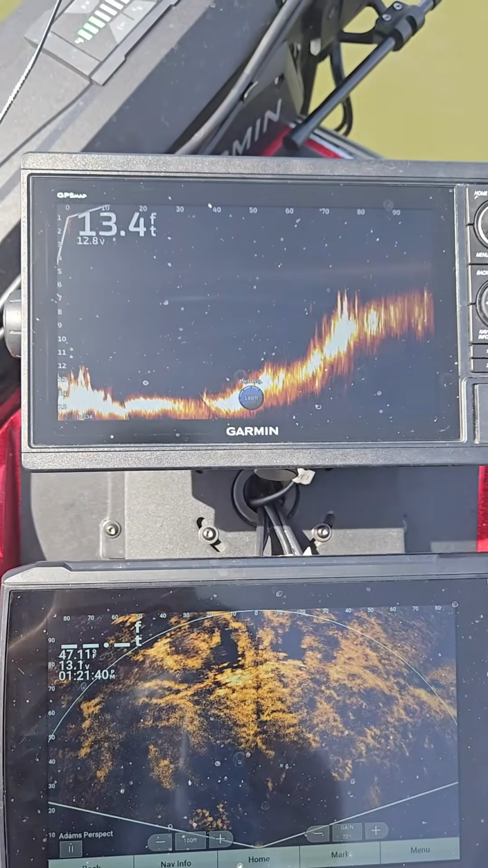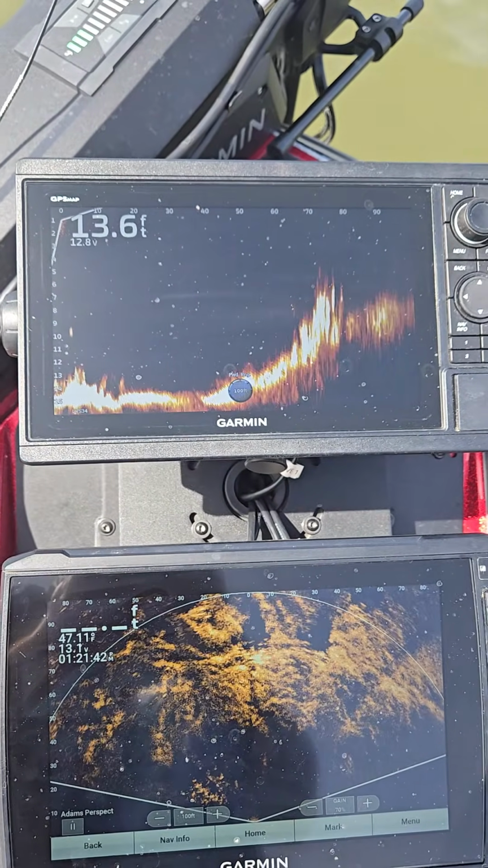fishing, hit these piles, weigh this fish in. I'll let you guys know how much it weighed. See ya.